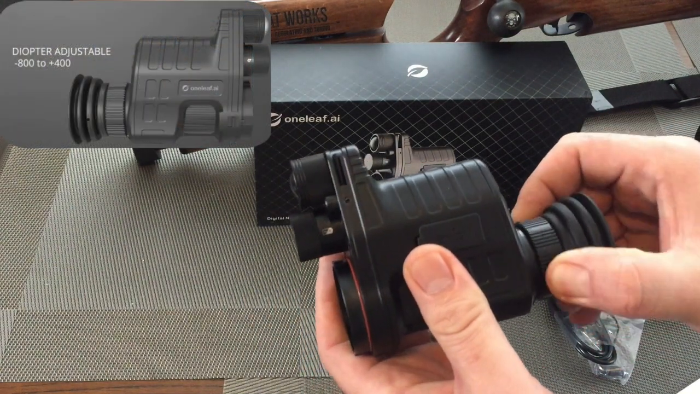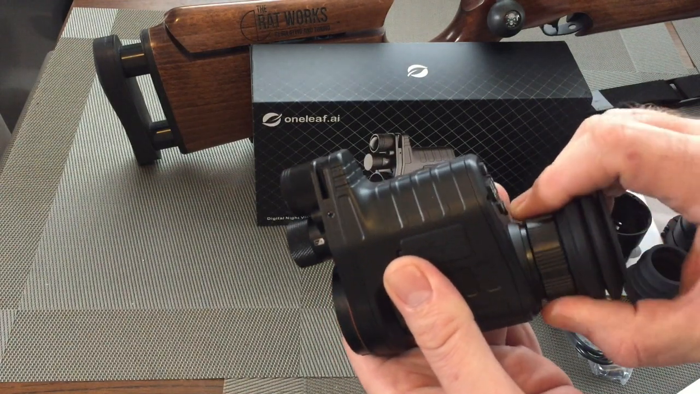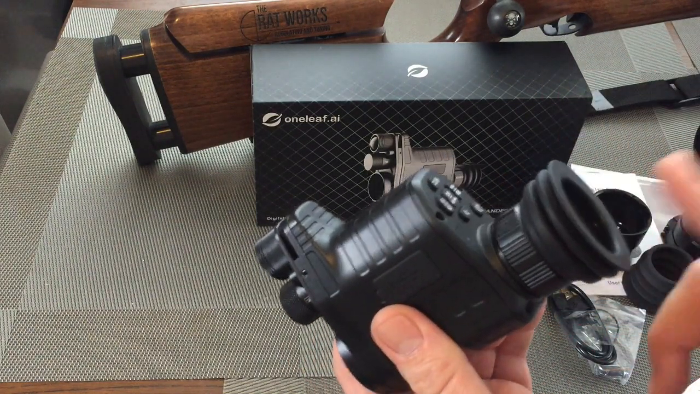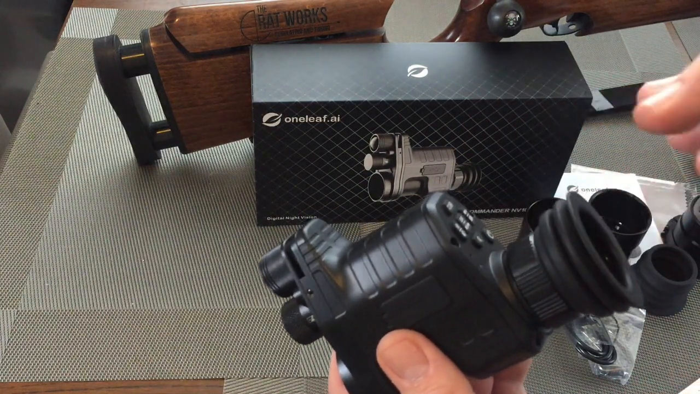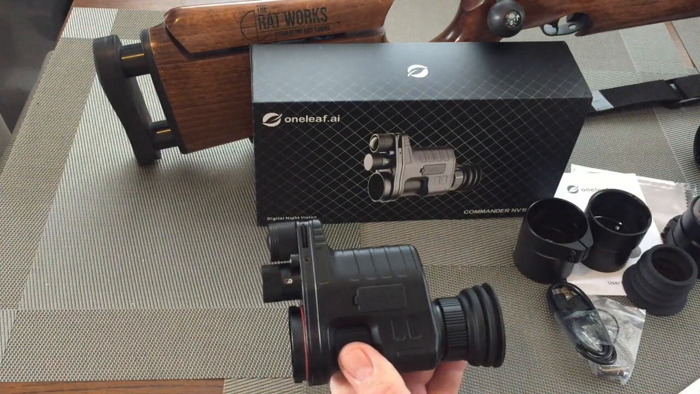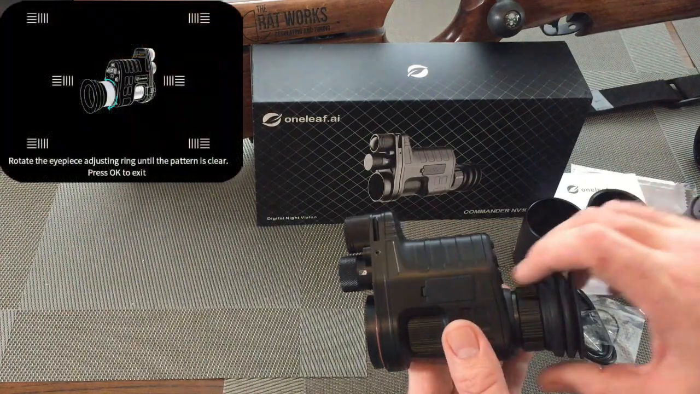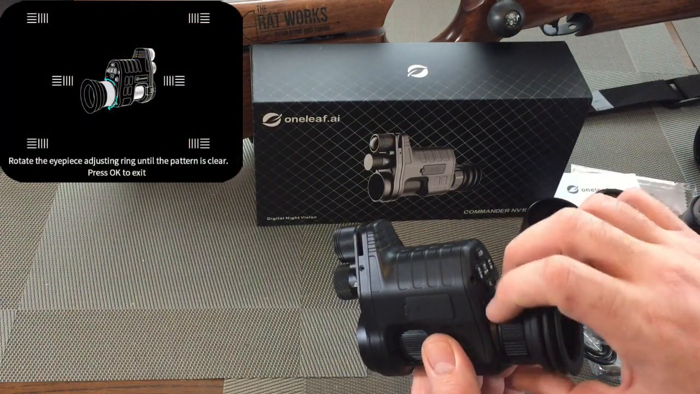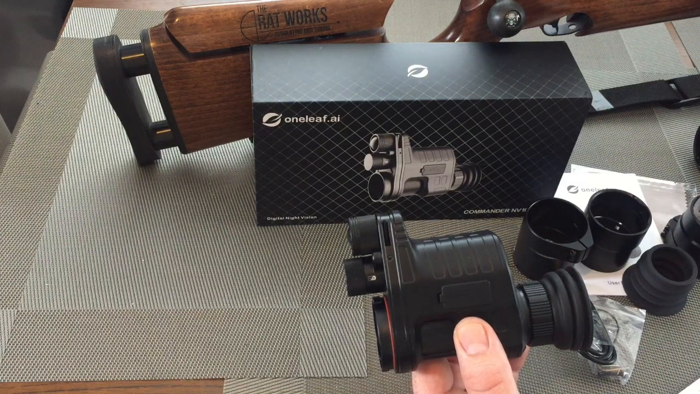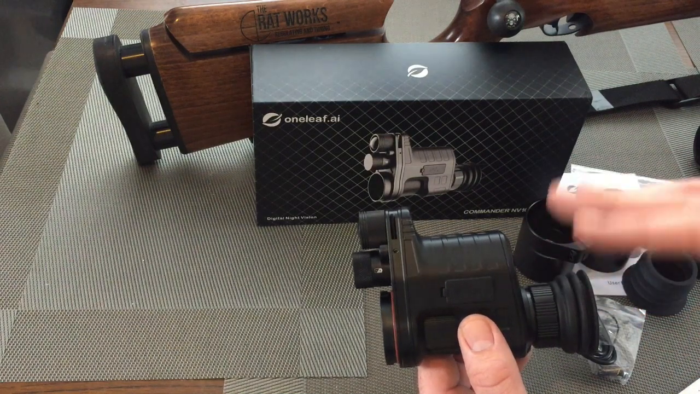You've got the diopter focus at the rear. It's stiff to turn, but it's not too stiff. It turns gorgeously. So the diopter focus allows you to focus your eye, which looks in here at the screen, to the screen. When you initialize a unit for the first time, I'll put the picture up here quickly for you to see, but it comes up with a patterned image. So you look through there, you see the patterned image, and you move this diopter focus until you can see that image perfectly. It brings it into focus to your eye. You then set the date, time, etc., and the unit springs into life.